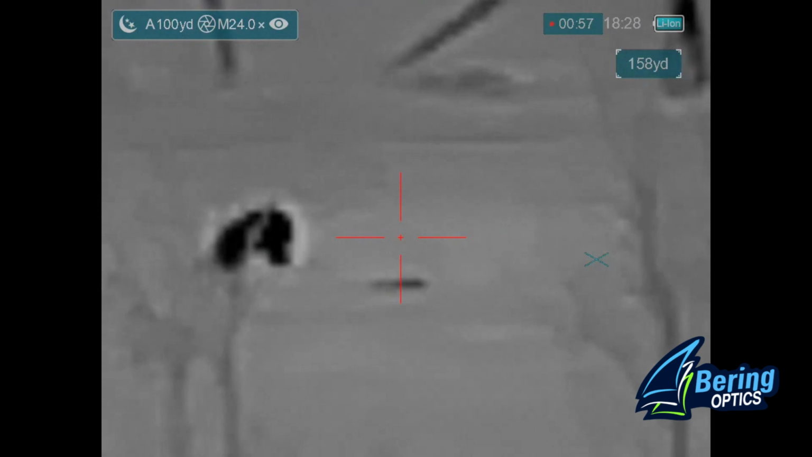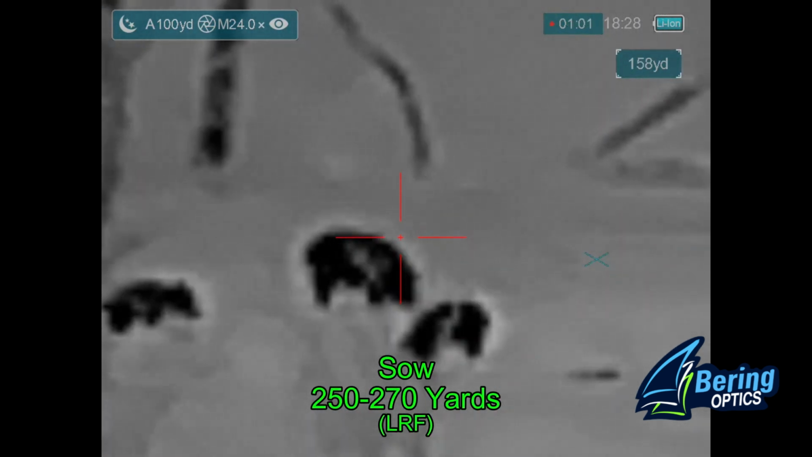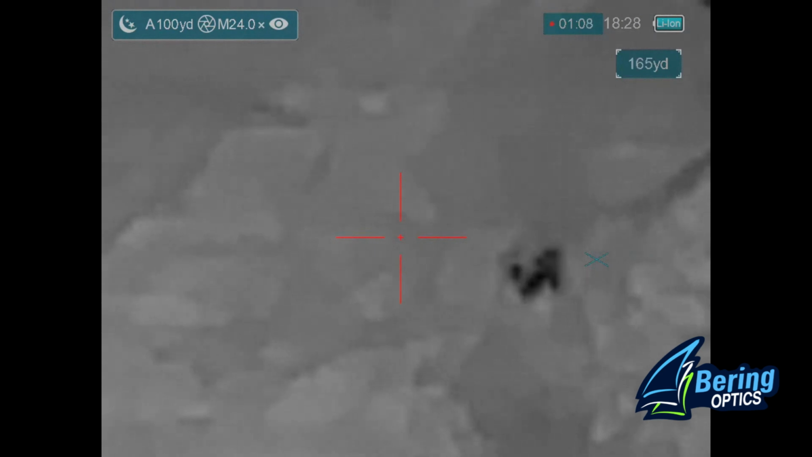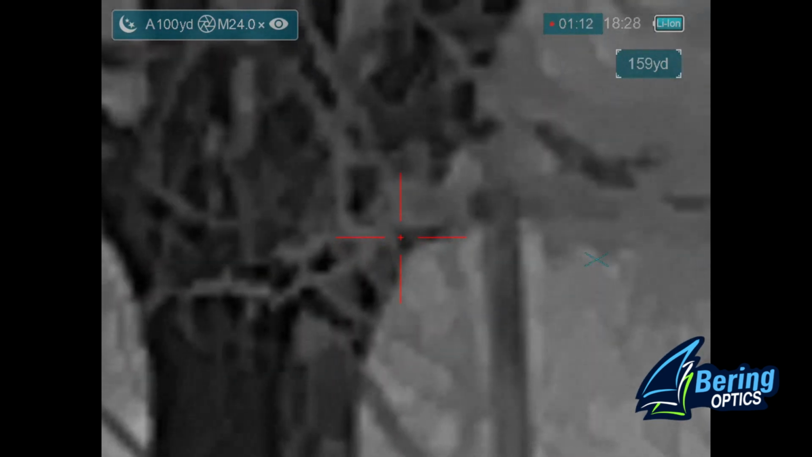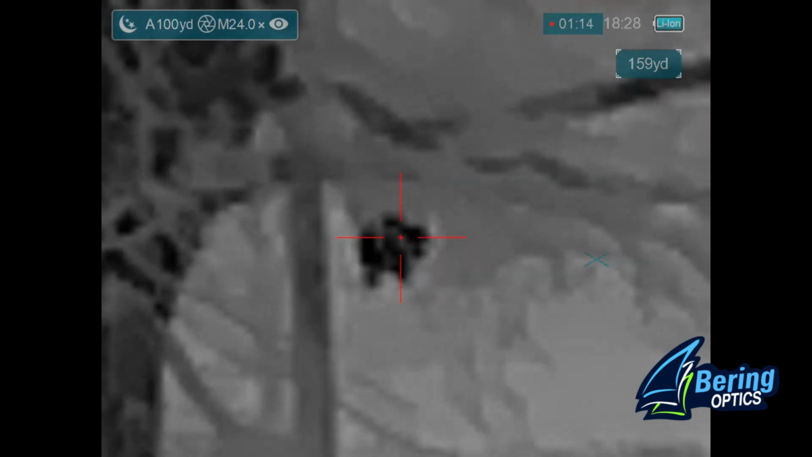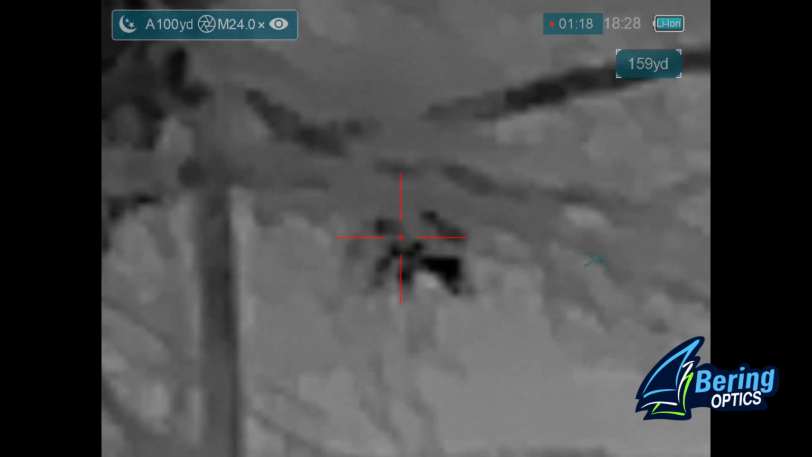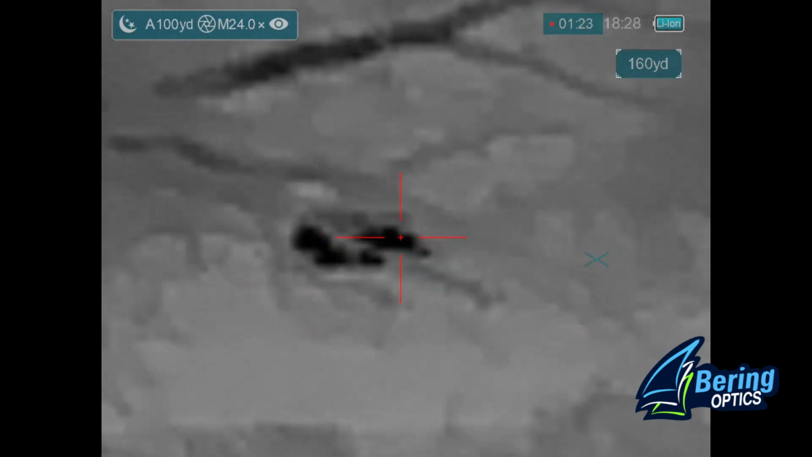Alright. I've got a break in the trees. I don't have much chance of catching these hogs, so I'm going to go ahead and take my shot here. Nice impact. And she's not acting much like she's been hit until she slows down right here. Notice she starts to get unsteady on her feet. And so I know that she's going down, and there she goes.